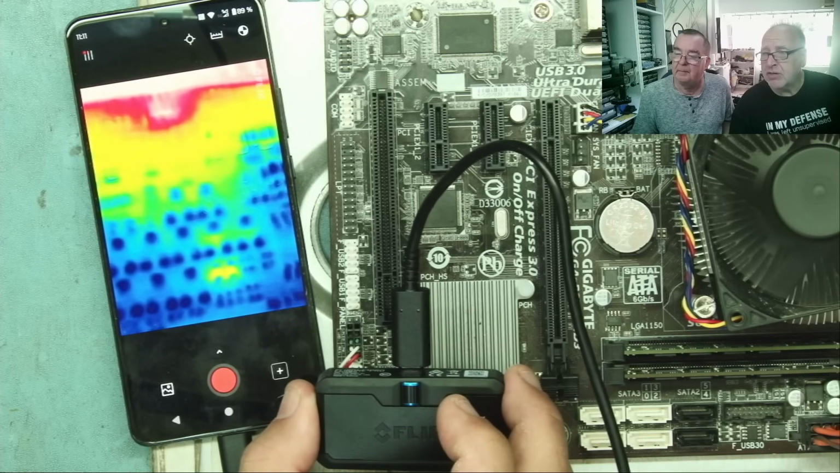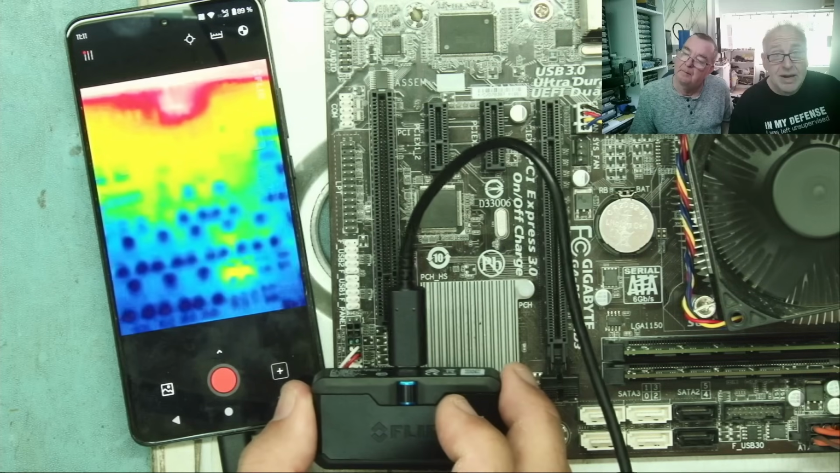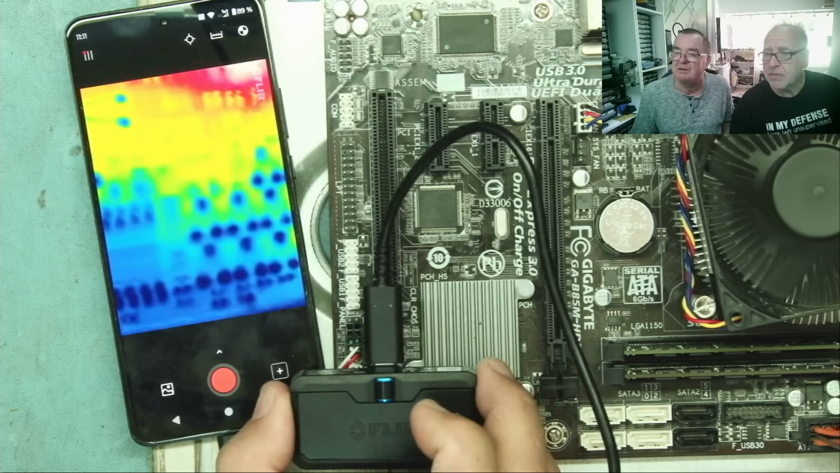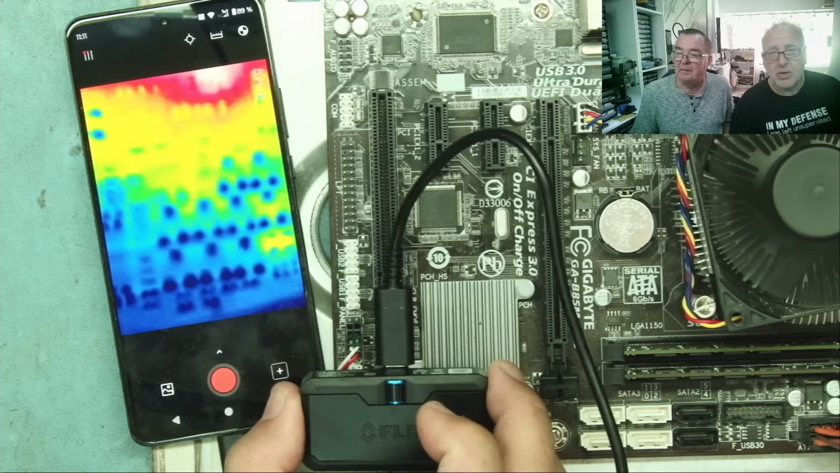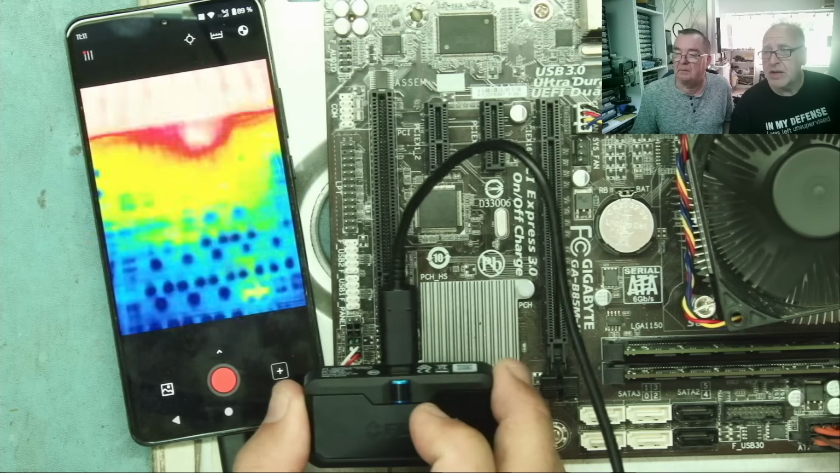And as you can tell, the edges are now somewhere completely different because of parallax. Damn you, parallax. Who invented this physics? This is a good question. So what we say is the thermal image and the optical image don't line up with each other. Yeah, and this is, of course, dependent on the distance. So if you want to calibrate this, you have to do this all the time. So to check your distance here.